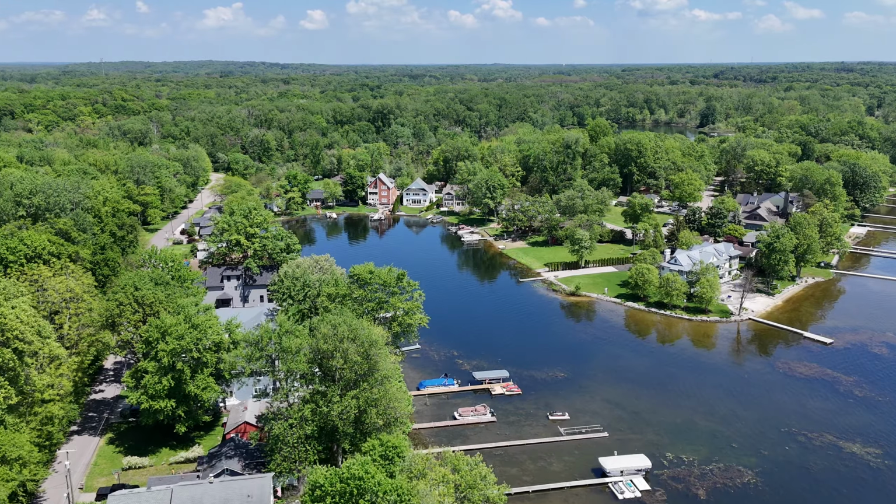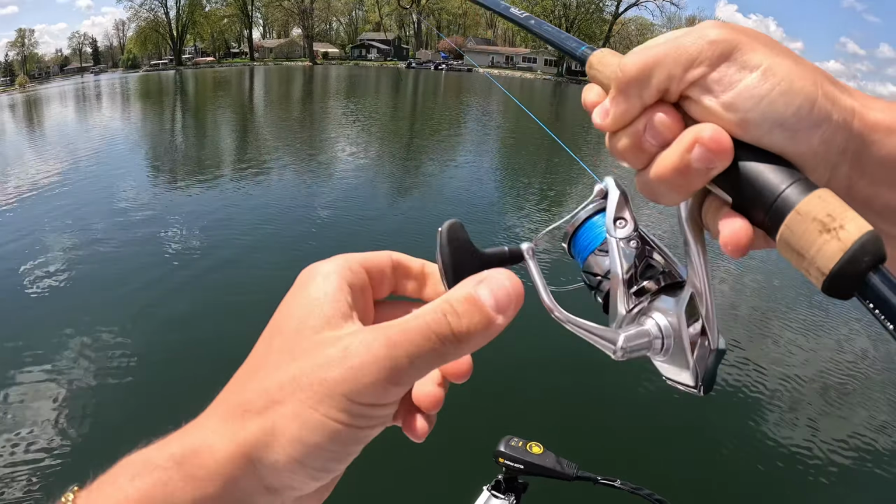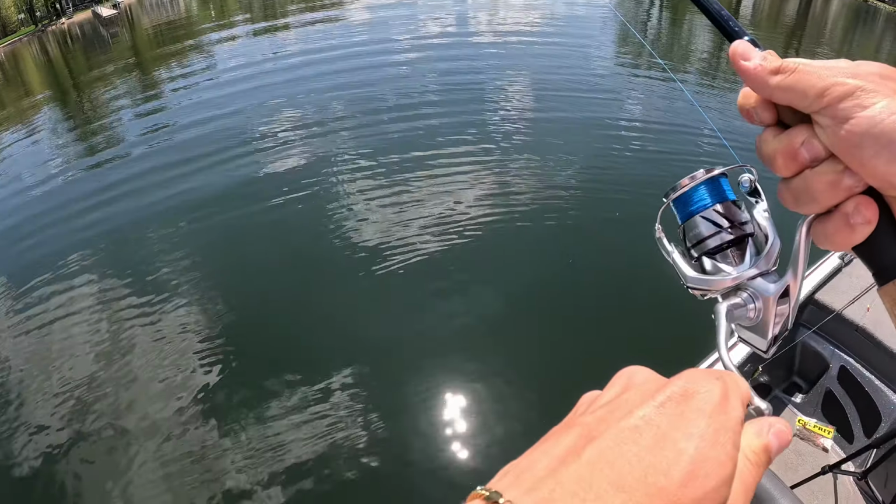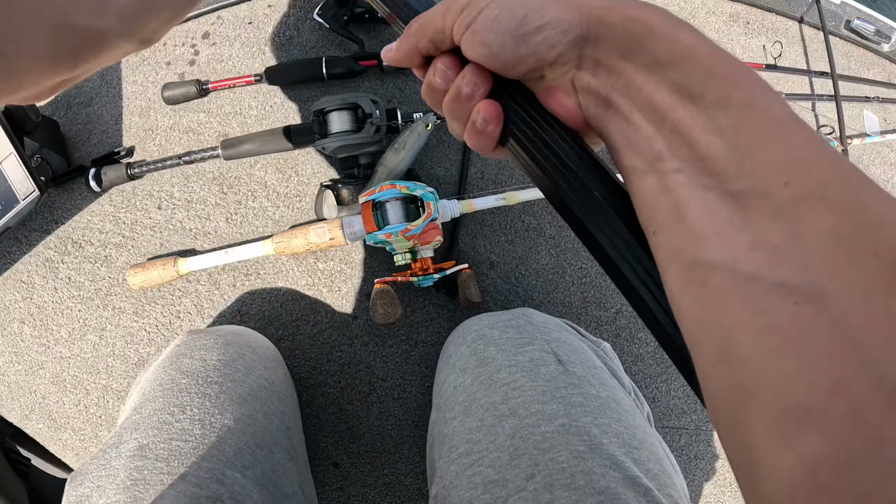Today, we are fishing a crystal clear lake for springtime giants. Crap, this feels giant. Holy sh! We just hooked something massive. I haven't even seen what it is. What a way to... Oh my gosh, we got him.